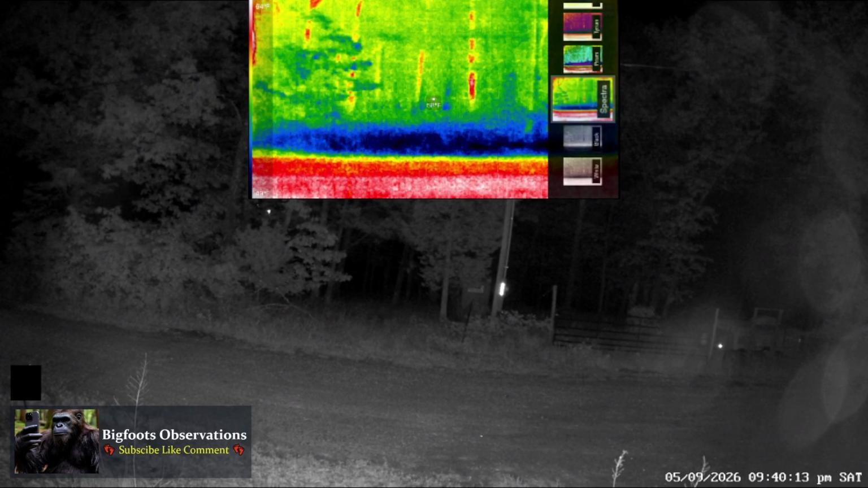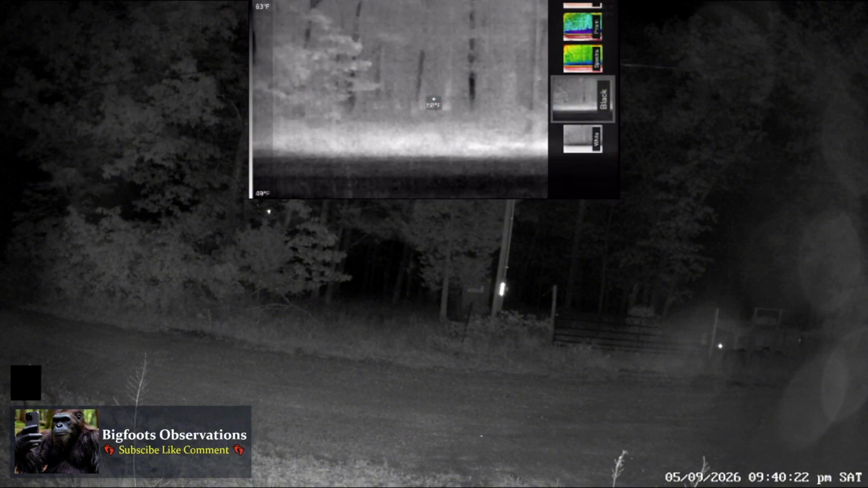And here in a second, I'm going to be shifting through the different palettes that are available. Right now, there we are. That's black is hot, white is cold on that setting. So again, I'm just testing this out to see how far basically I can.